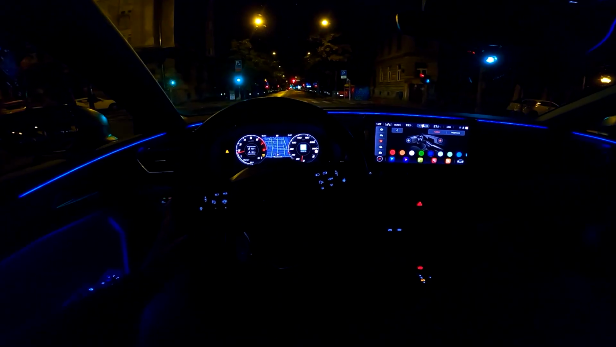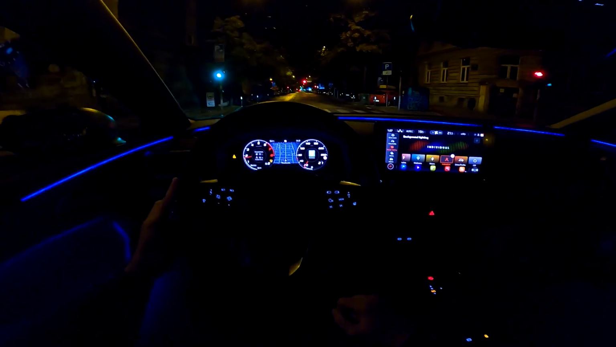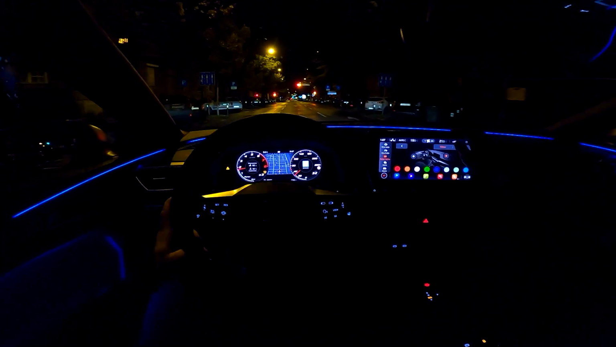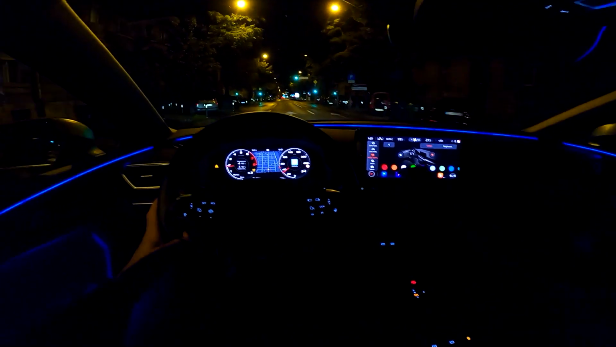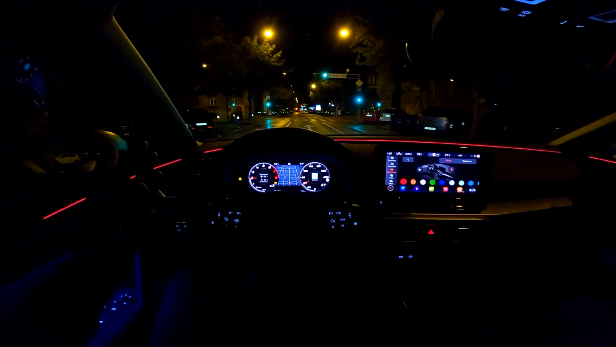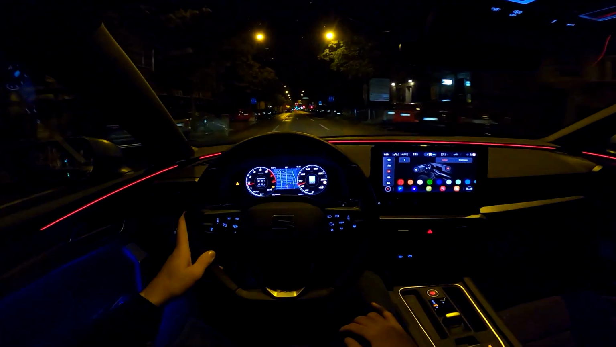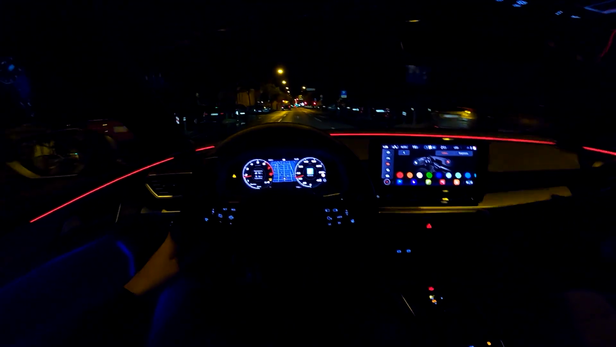Okay, so I'm gonna cut this in somewhere because I want to show you the ambient lights. During the night I showed you in the garage, but now look at this. For example, the red one which I was telling you about, I think this really suits the car well. How do you like it?